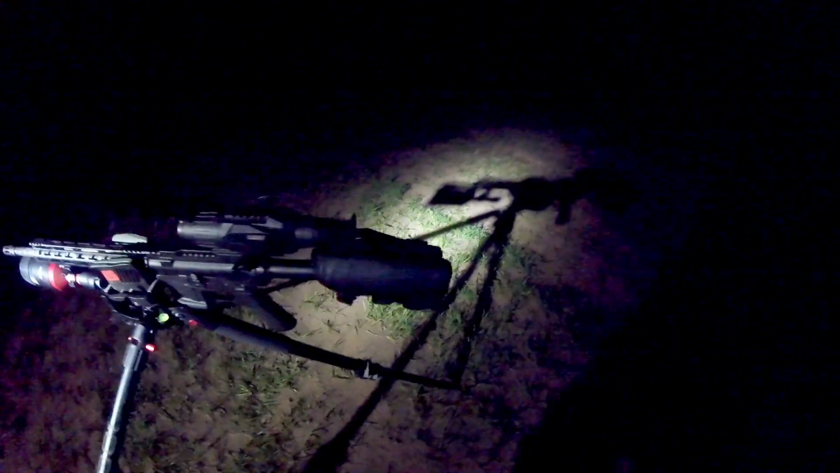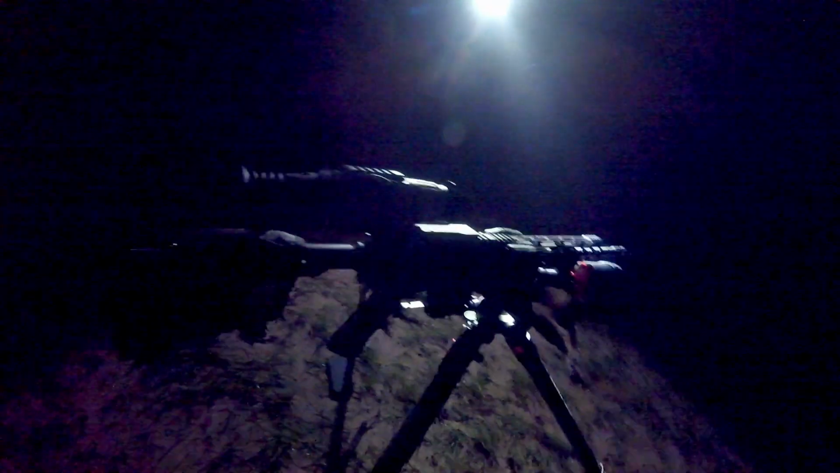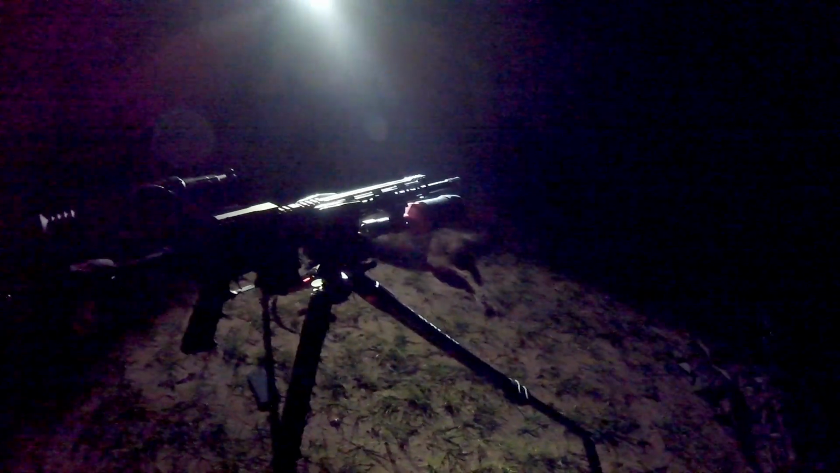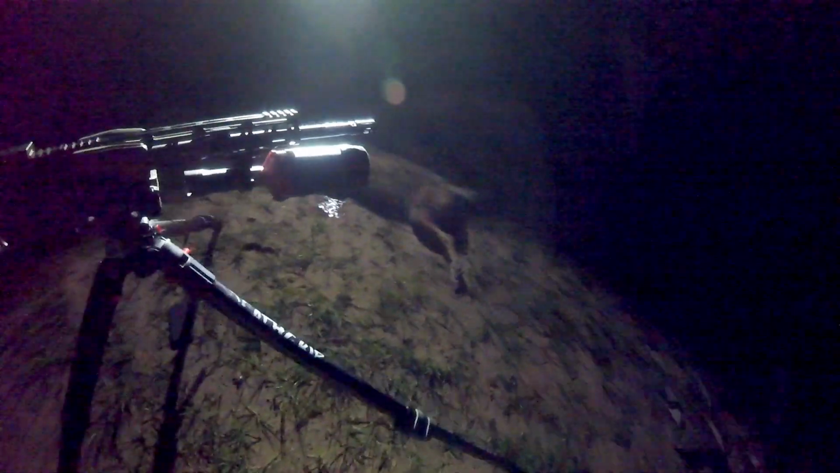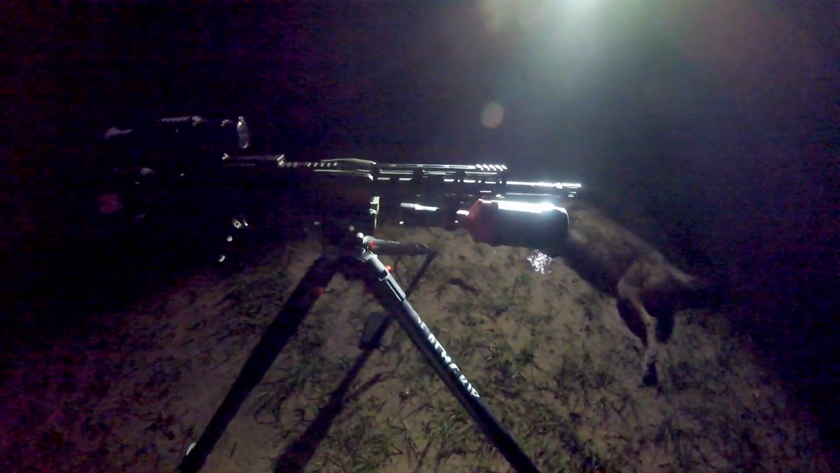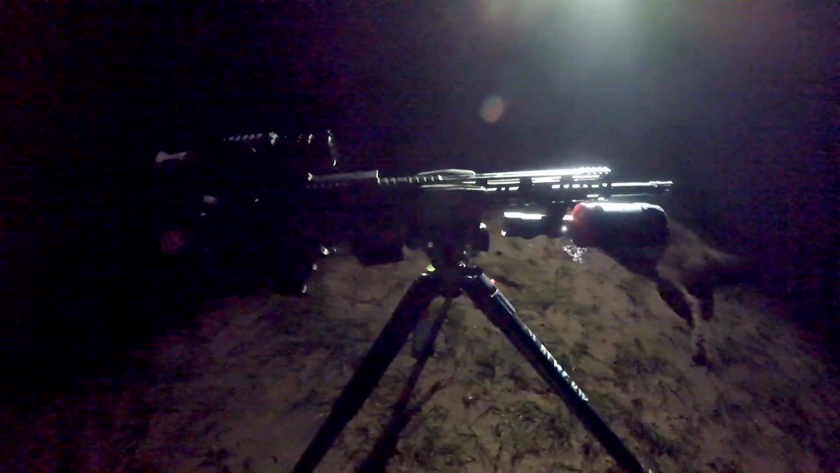That's the 2x16. Me and him both got the ATN battery pack, which is the best thing for these scopes as far as I'm concerned. We never run out of battery. Yeah, in the Bog pod. It's a little heavy, but I think we paid like $129 on Amazon. Right, it's worth it.